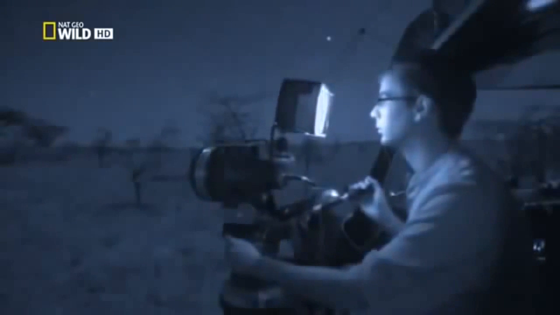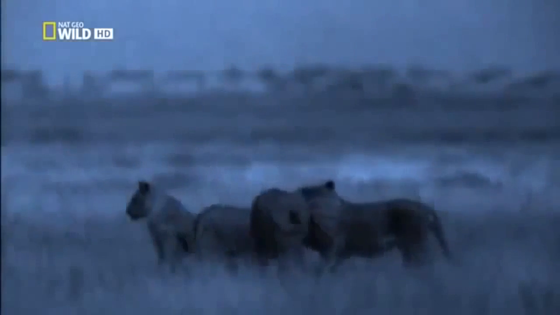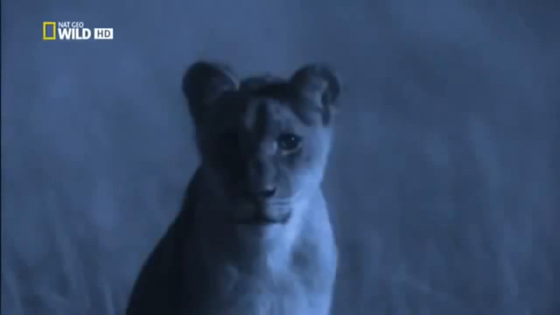Using the thermal camera, we can keep track of them better than by day. Intense moonlight bathes the landscape. And at night, cats' eyes can see 6 times further than ours. Probably almost as well as the Starlight camera.